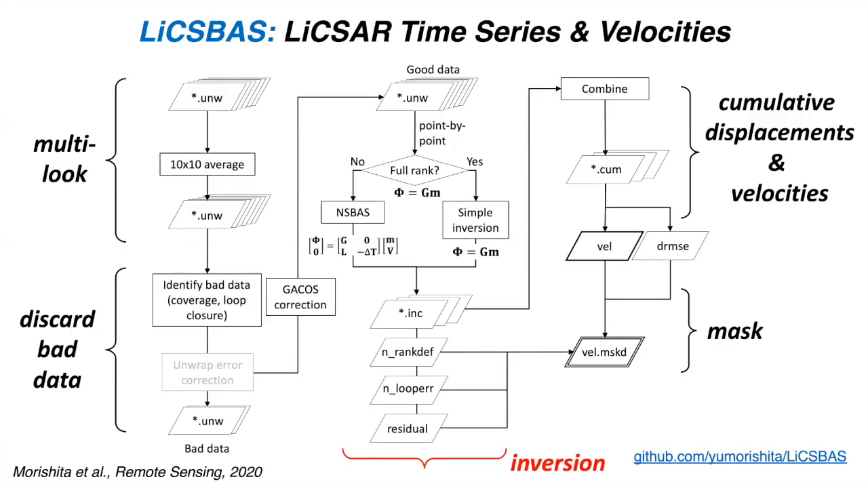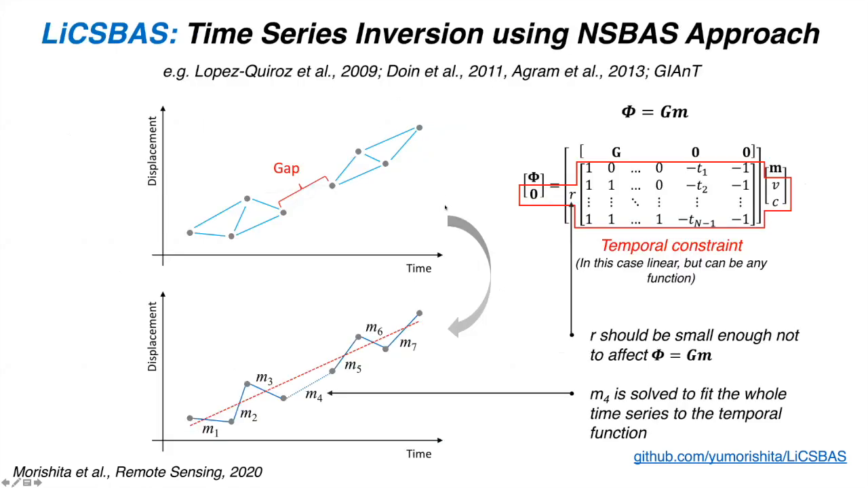So next is the inversion. I'm not going to talk in too much detail about this, only that when you have a full rank matrix to invert, you can do this simple inversion, but oftentimes in these networks, you get gaps. And to deal with that, what Morishita-san has invoked is a NS-BAS style approach where there's some temporal constraint on